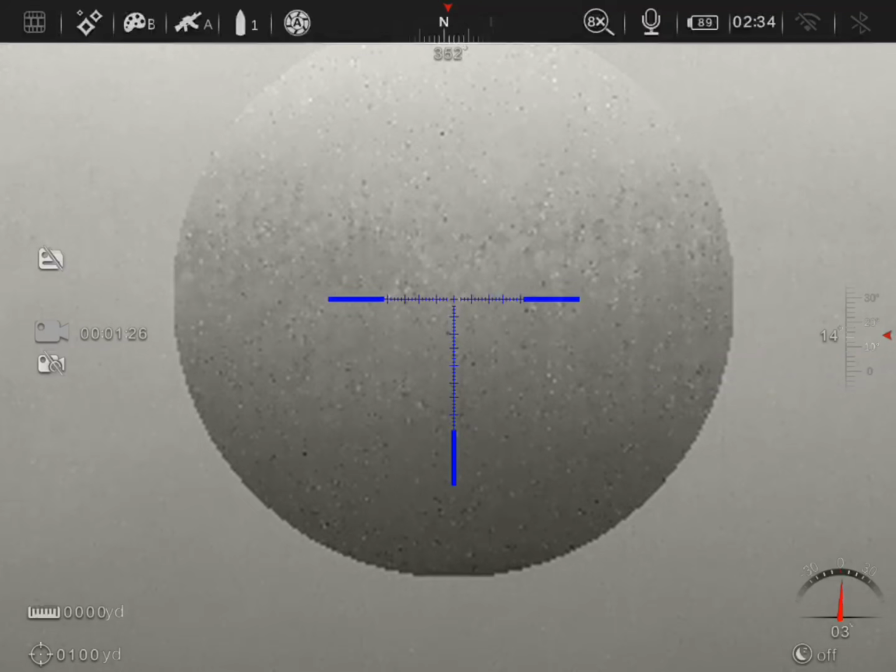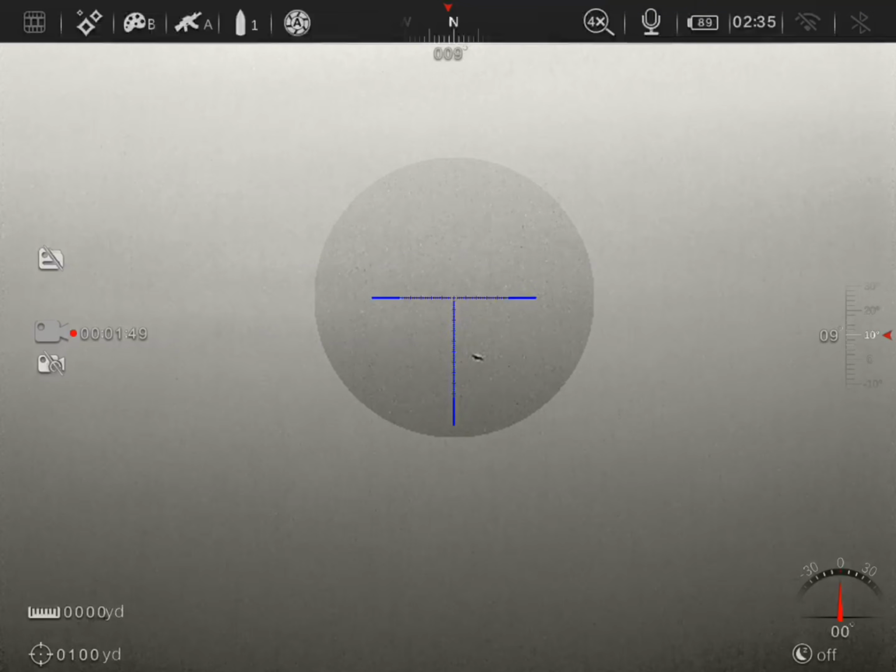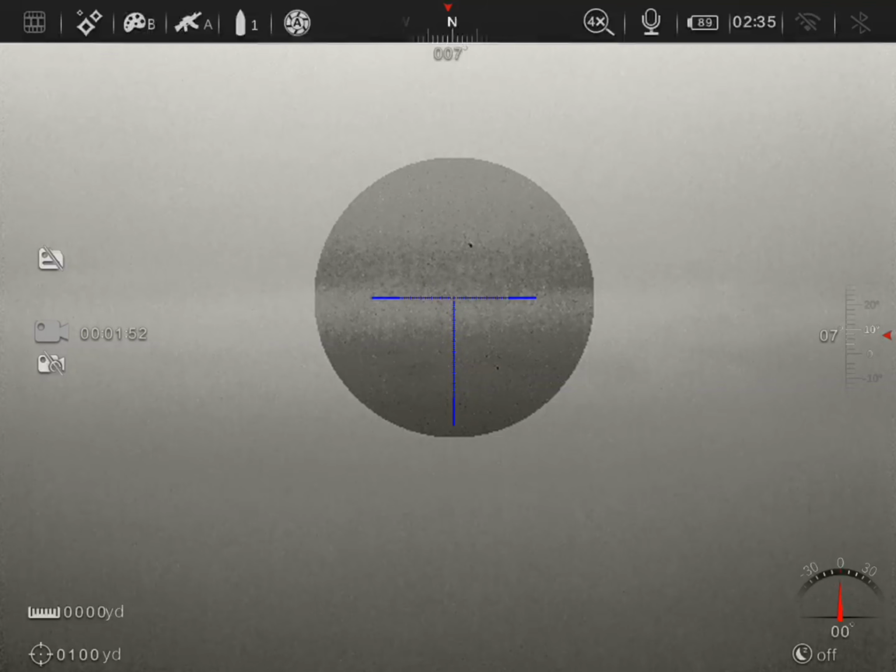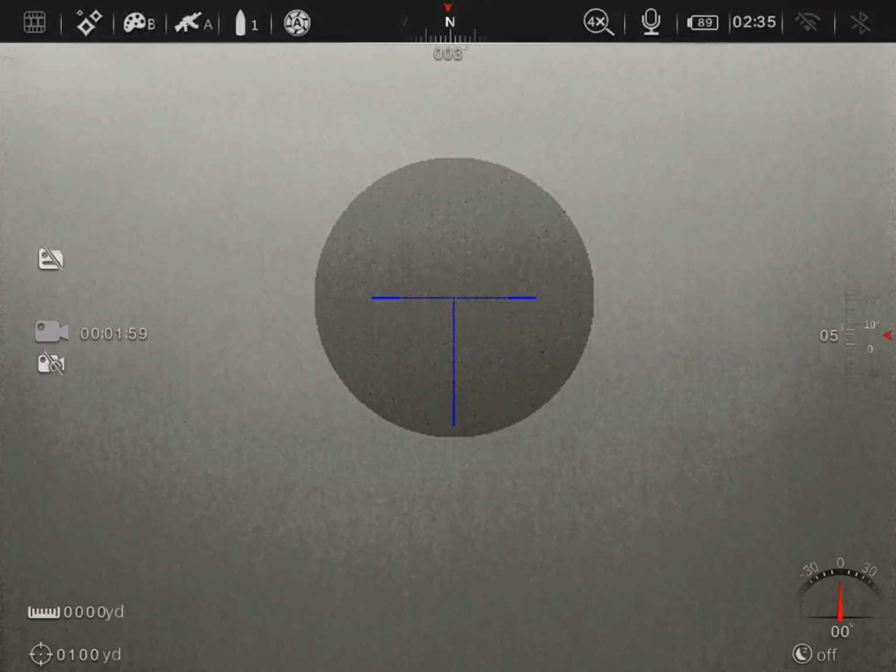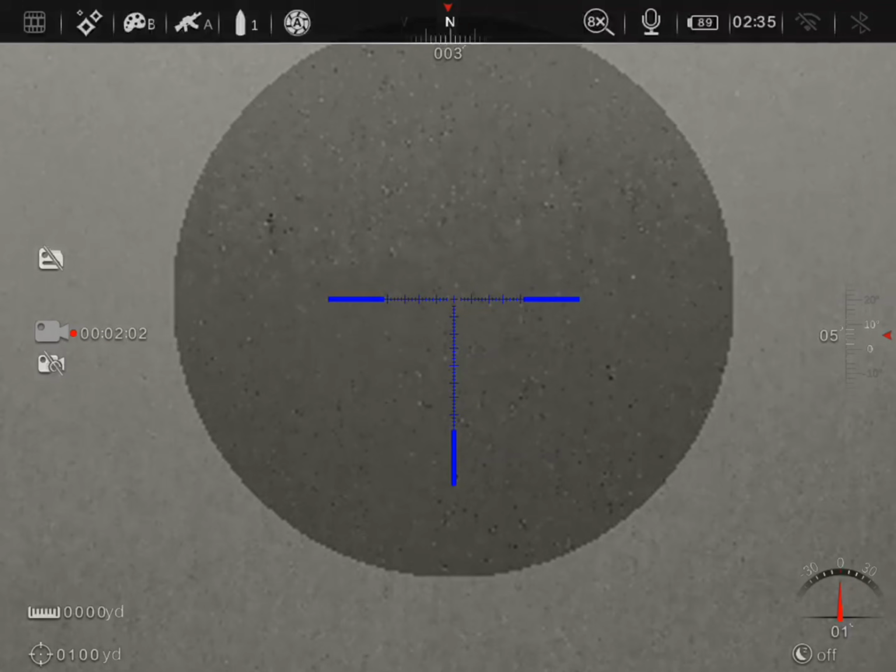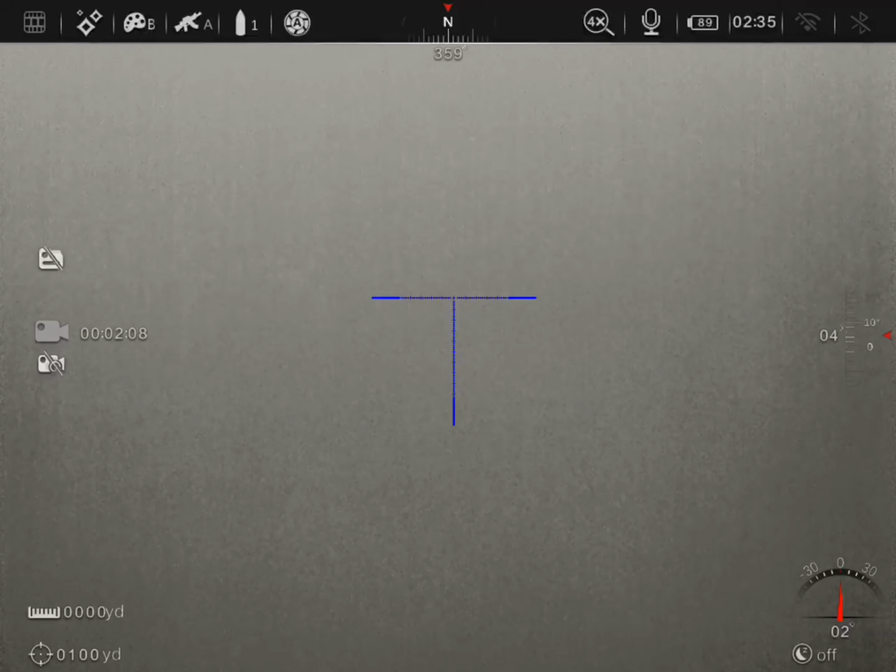It's really too far away to pick up on that. I would say that one's got to be like 400 yards away. You see how far away that is, and you can still see the wings on it.